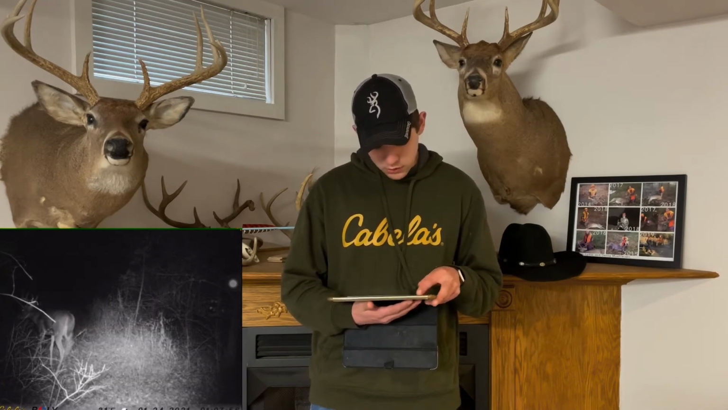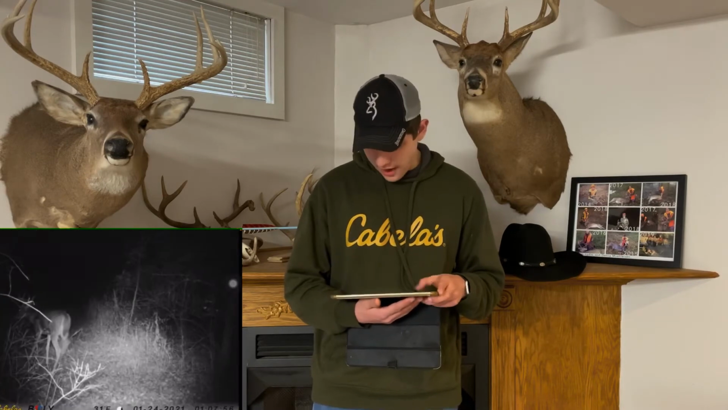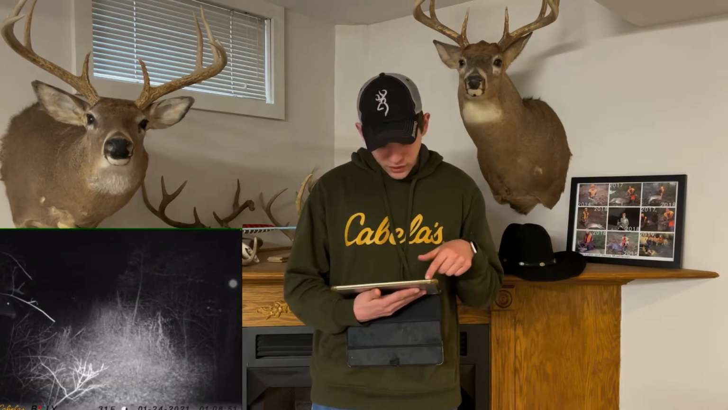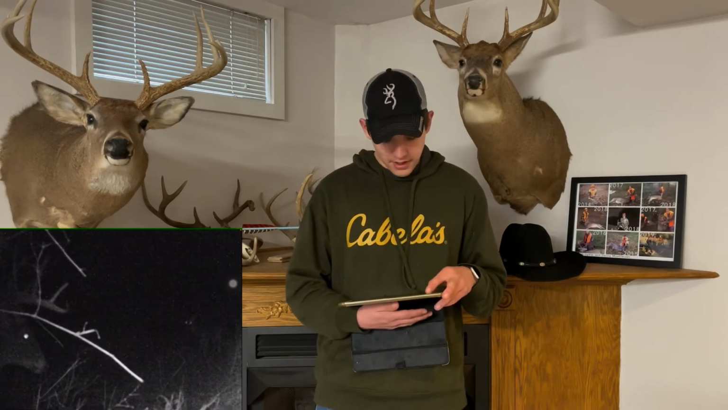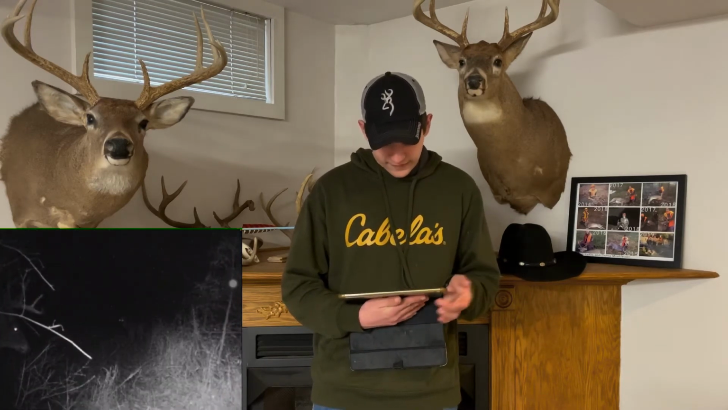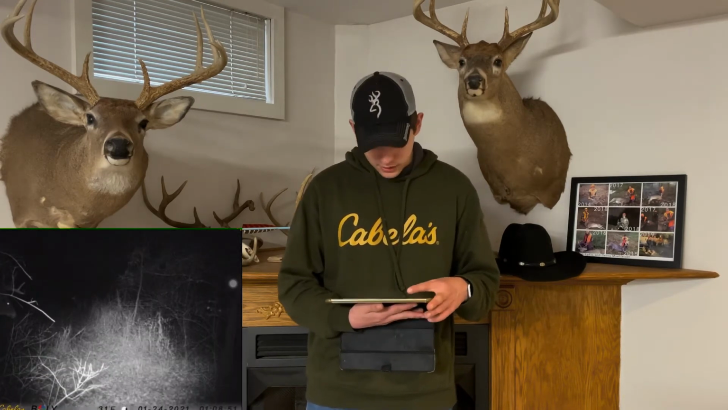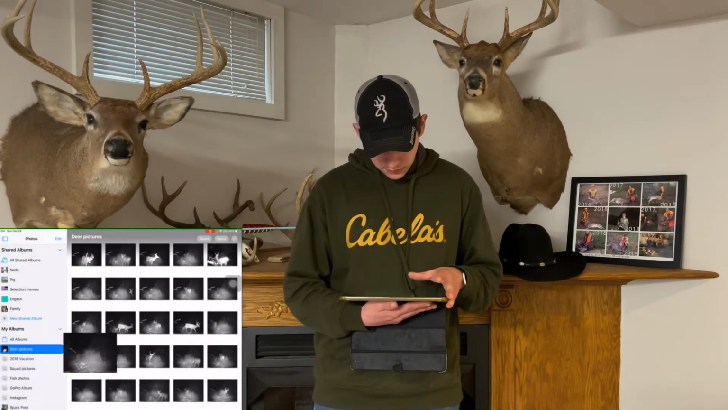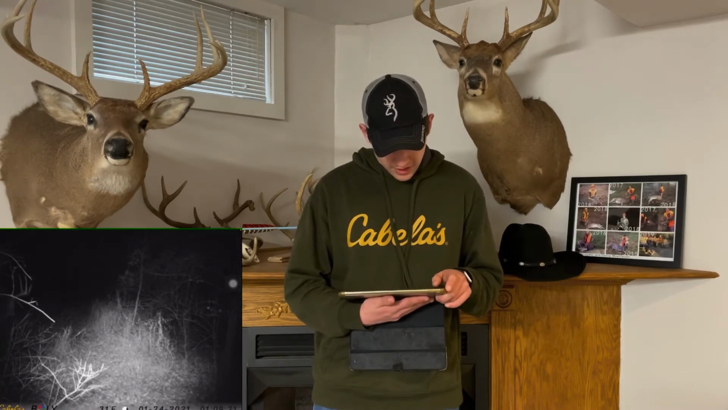Then you can see this one's walking away. It's hard to tell, but really nice rack. And on the left side of the screen, you can see him, again hard to tell, but he stood there for a while. I can't tell how big he is exactly, but I know he ain't tiny. So that's a really nice one again. This is all just moving forward here. He's still hanging around there.